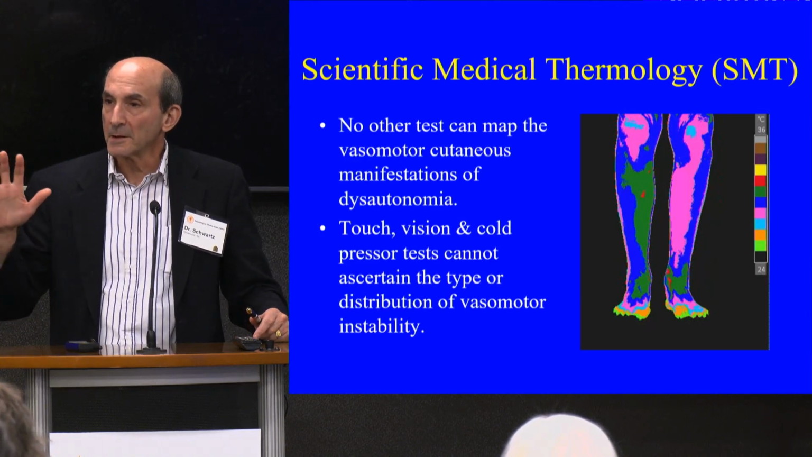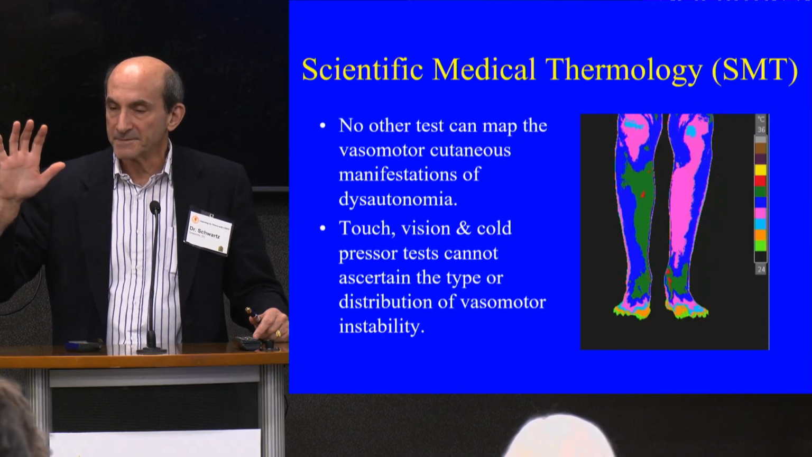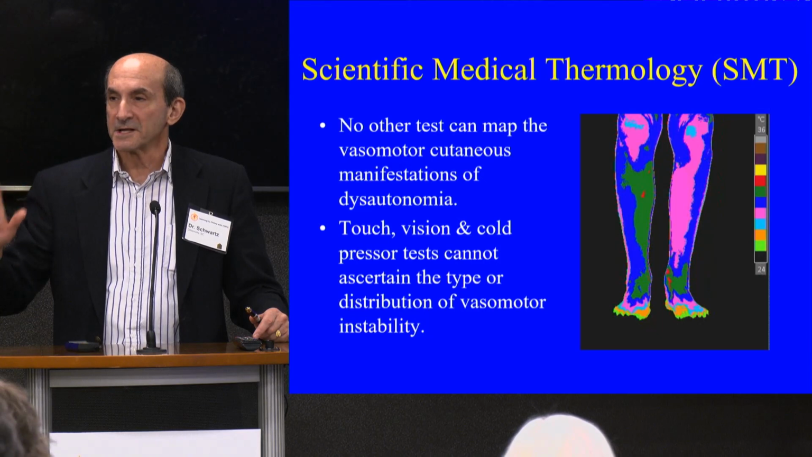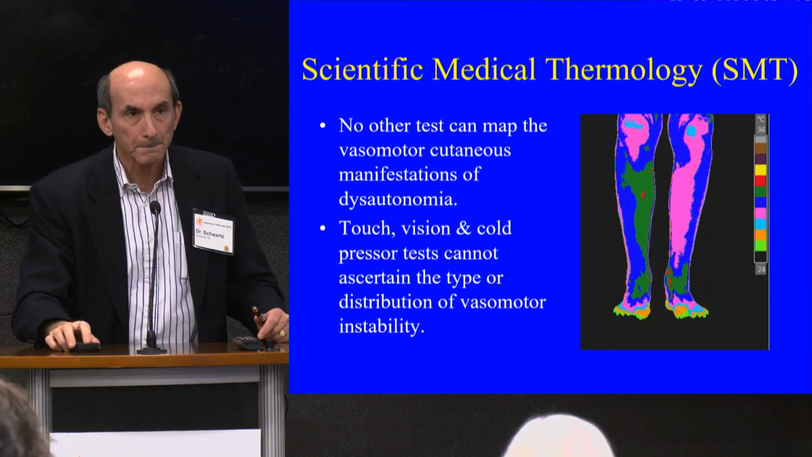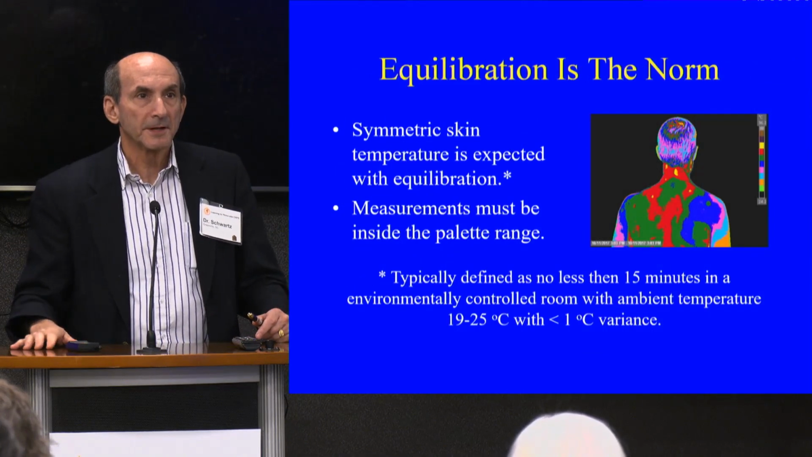We're using scientific medical thermology under controlled conditions to objectify the results of a cold pressor test. And what does that mean for you clinically? Make sense? So equilibration is a norm. We expect you to equilibrate, like we just said.